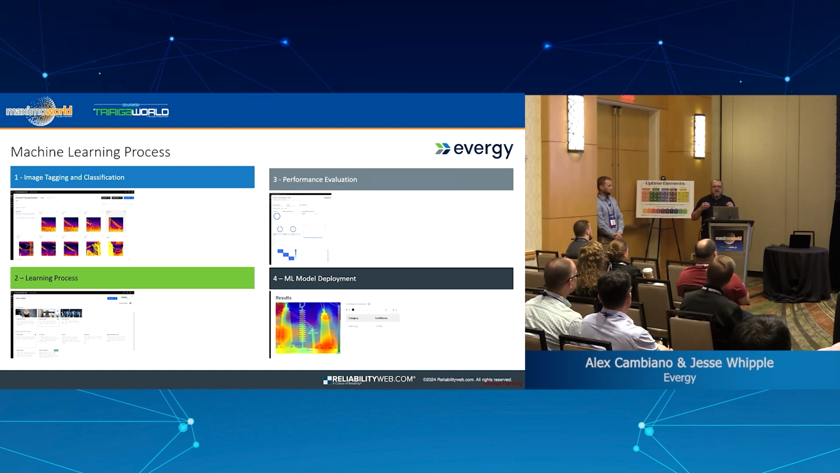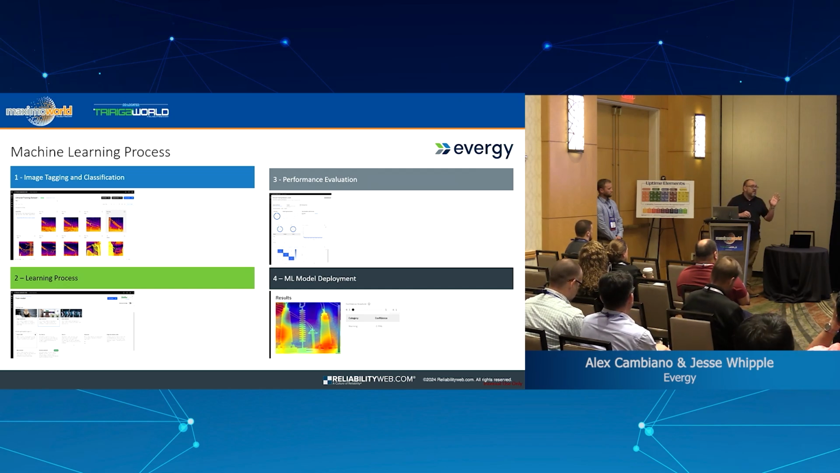So just so you can grasp how the machine learning process works, it mimics the neural process that a person has. When you teach a child to distinguish between red, green, and blue, you show them and they learn by that information that you associate with the image. This is the same process here.